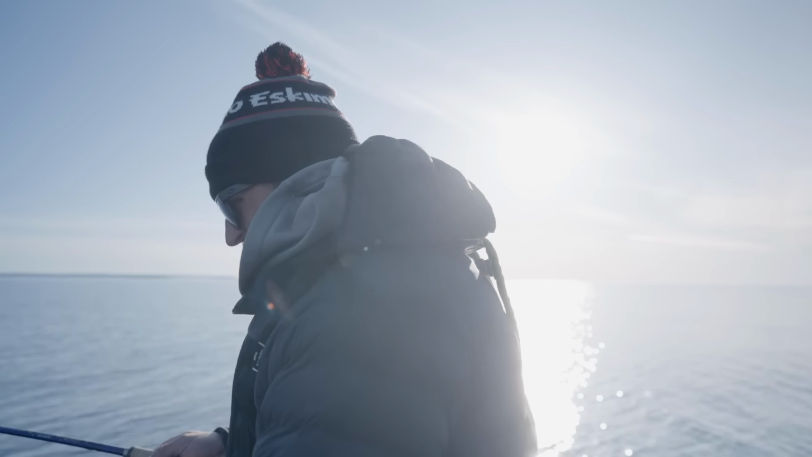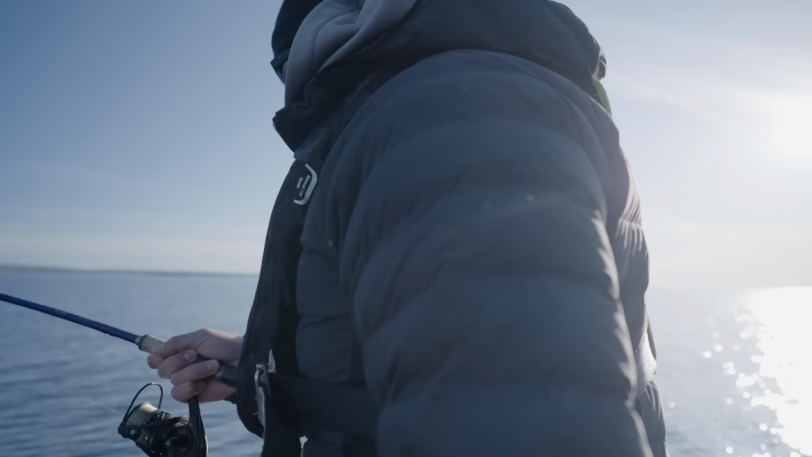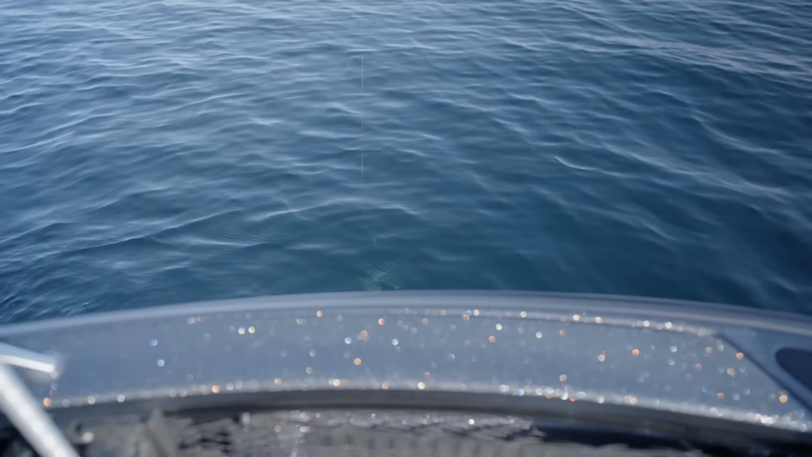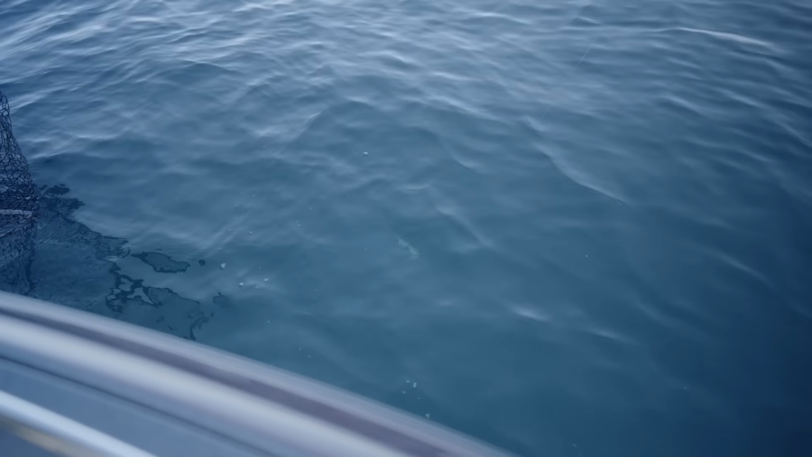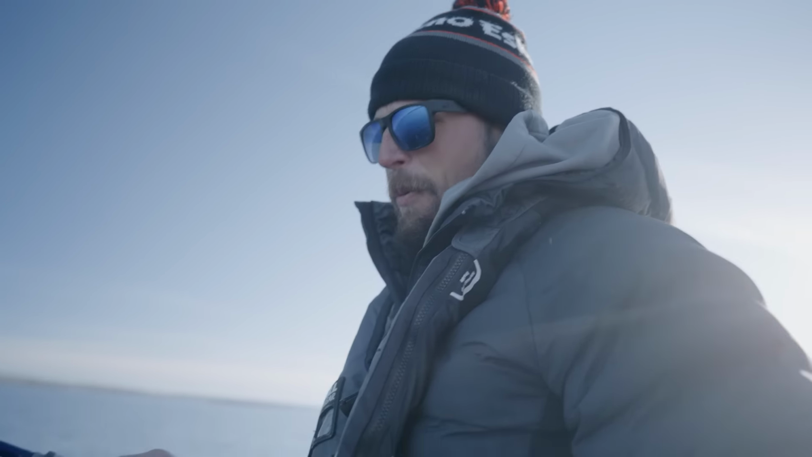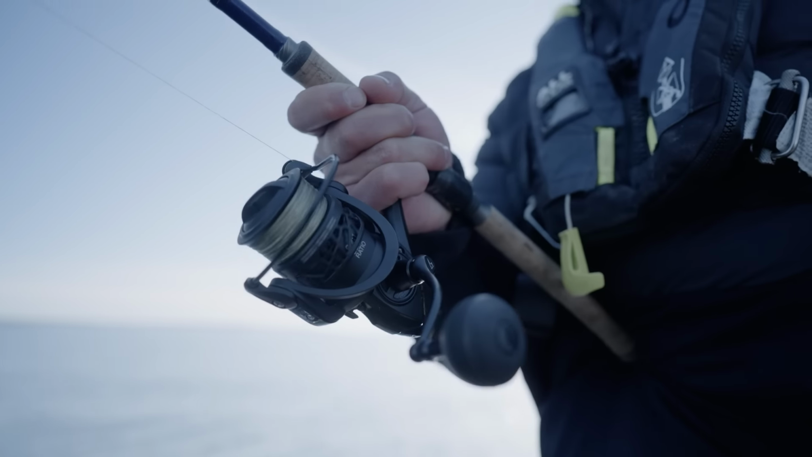So yeah, it's not a bad one. It's looking like a good fish. Yeah, that is a good fish. Yeah, that's a big fish. Man alive. Look at him go right down to the bottom. See ya. Might need to throw some water on this reel. It's going to start smoking. That fish has power, man.